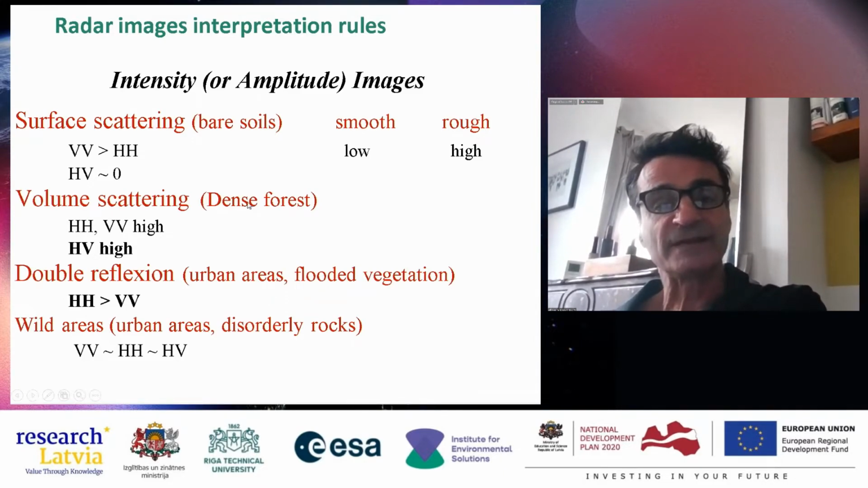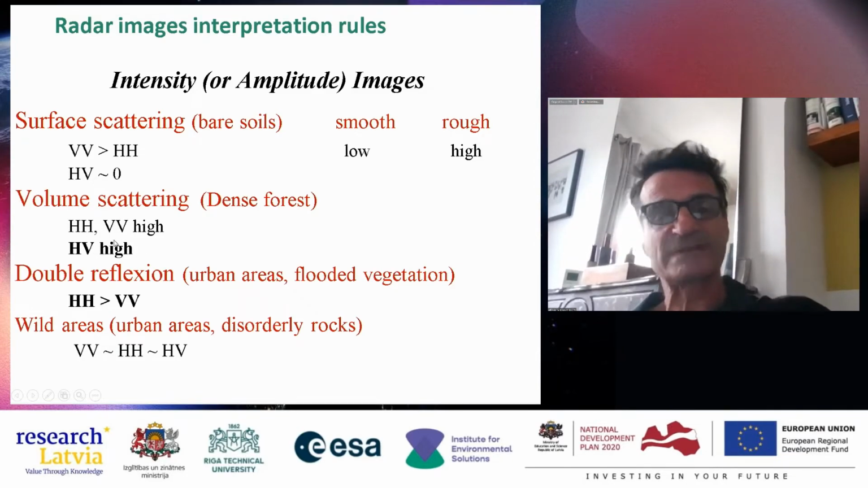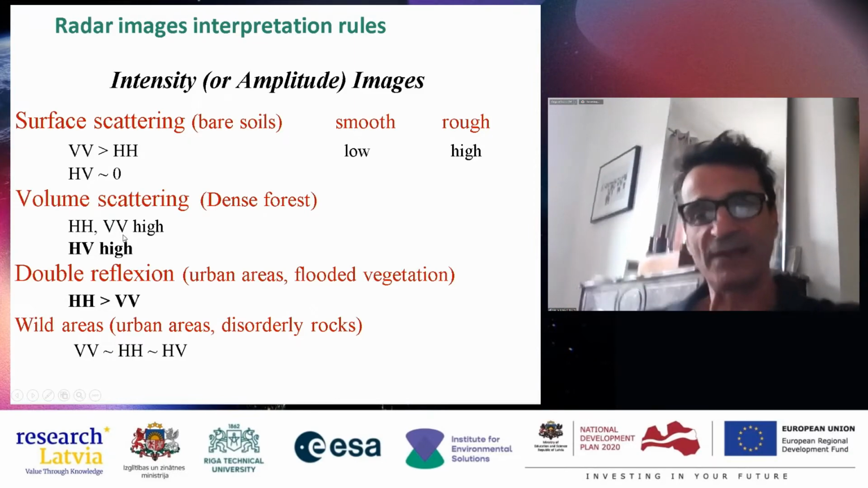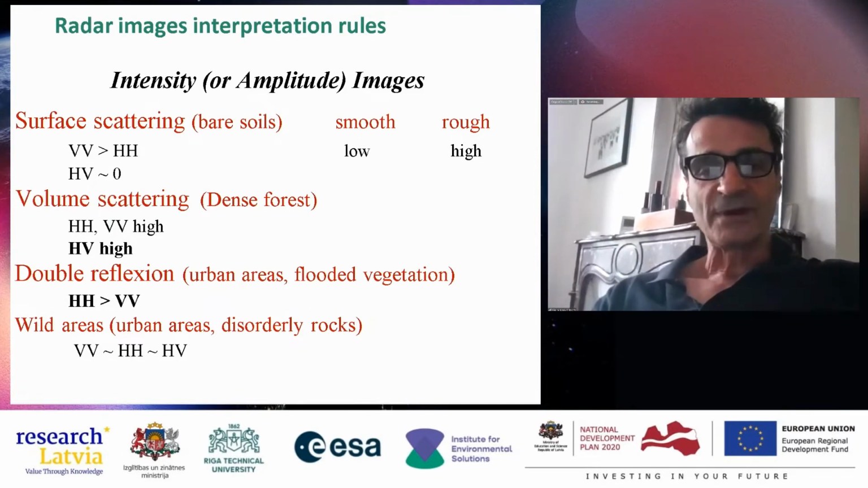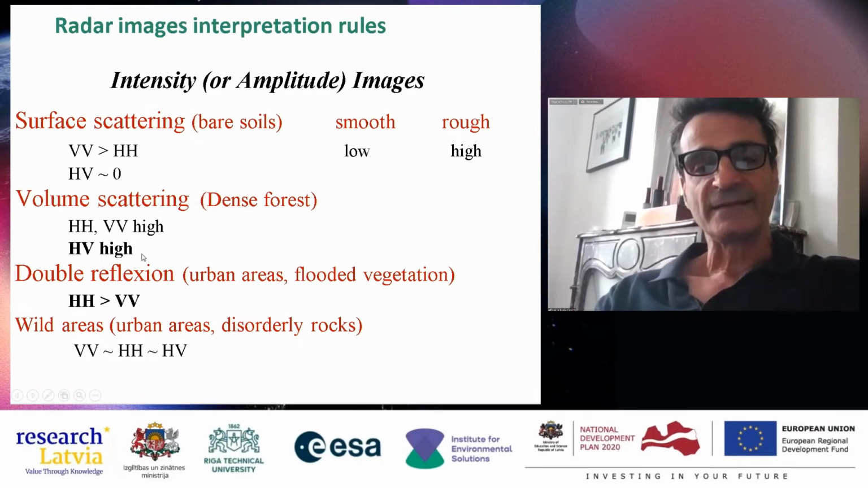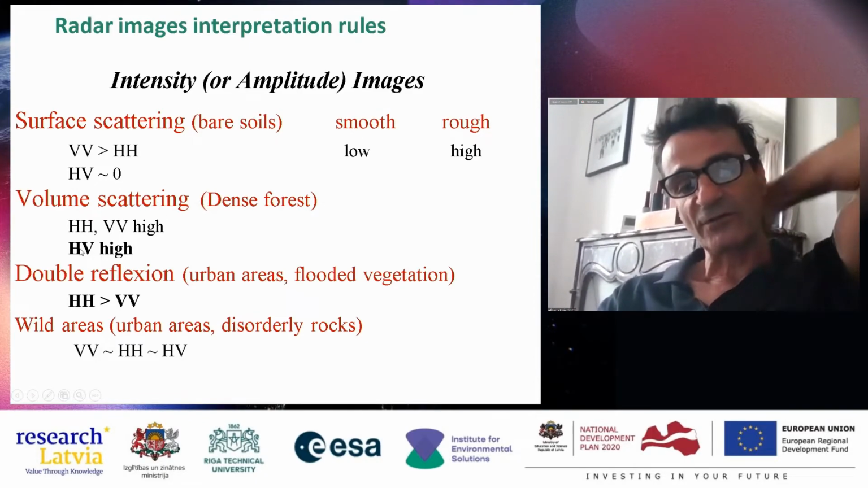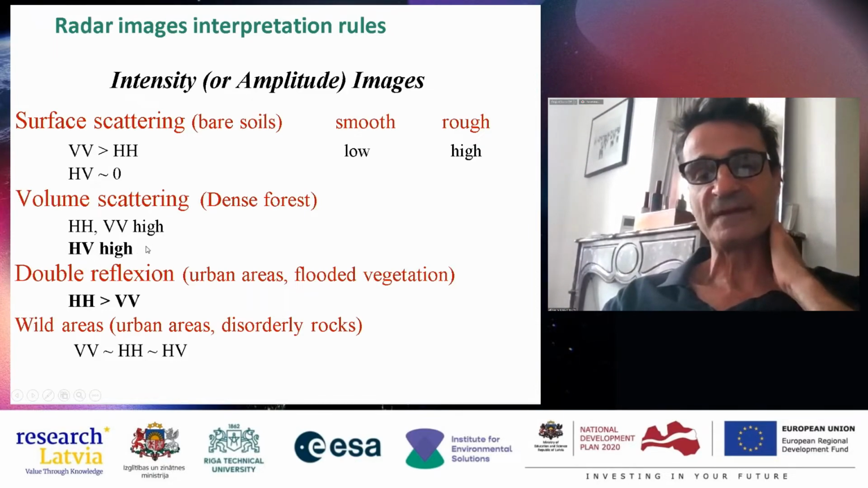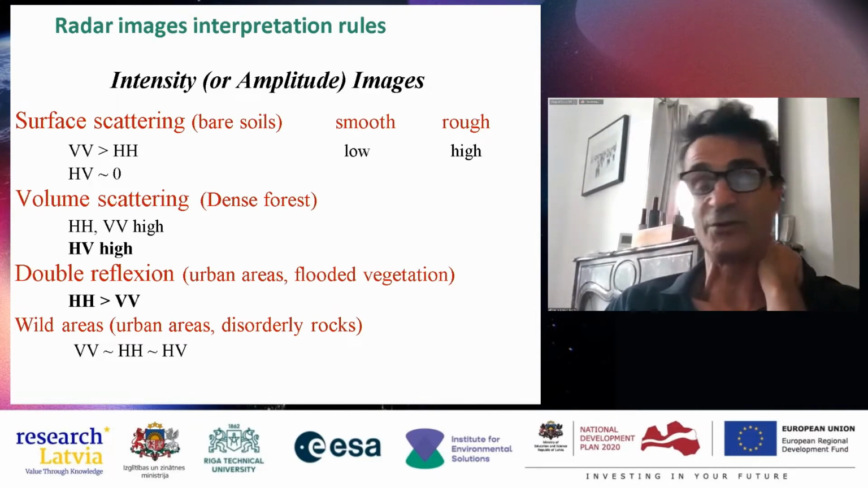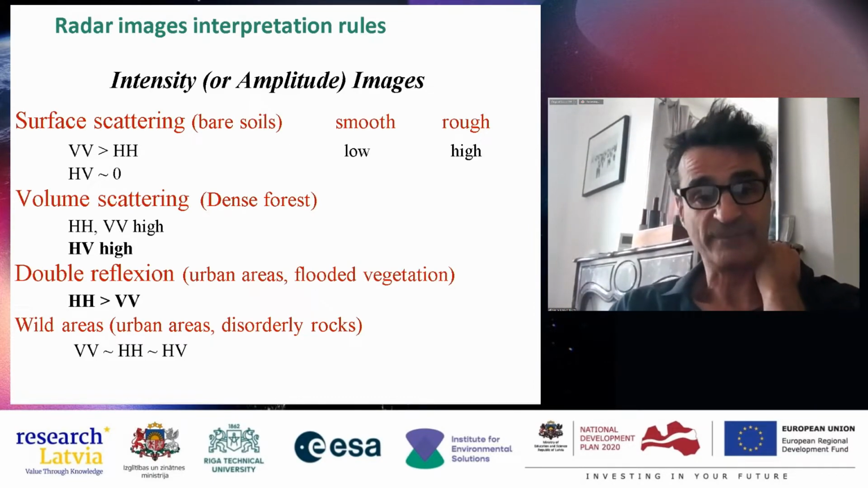When you are interested in dense forests, approximately all the different polarizations have the same behavior, but you have a very large contrast between low vegetation with cross polarization very low and dense vegetation with cross polarization very high. So HV polarization is quite good for forest and non-forest discrimination.